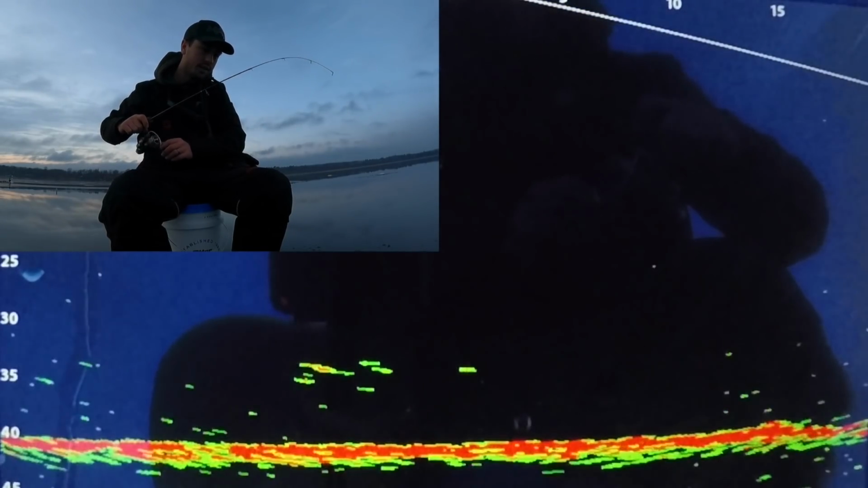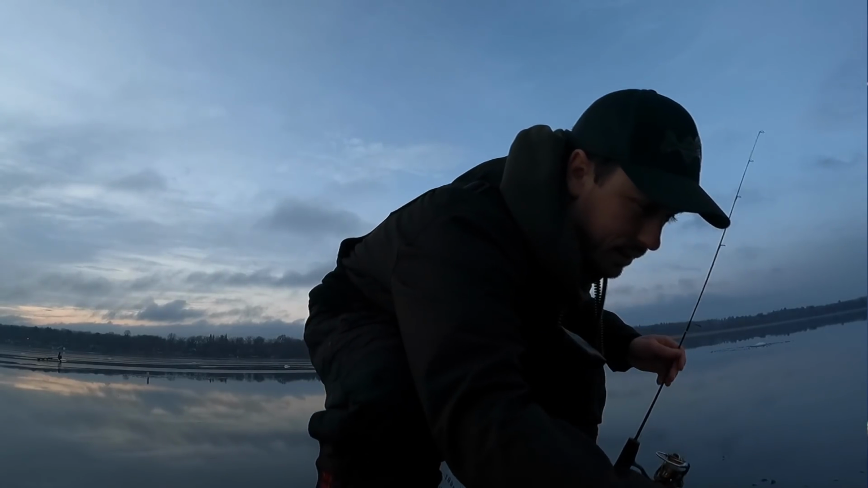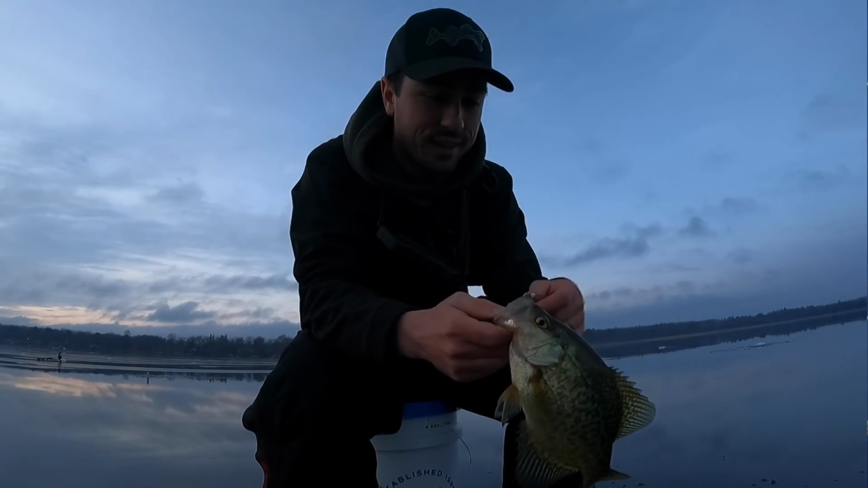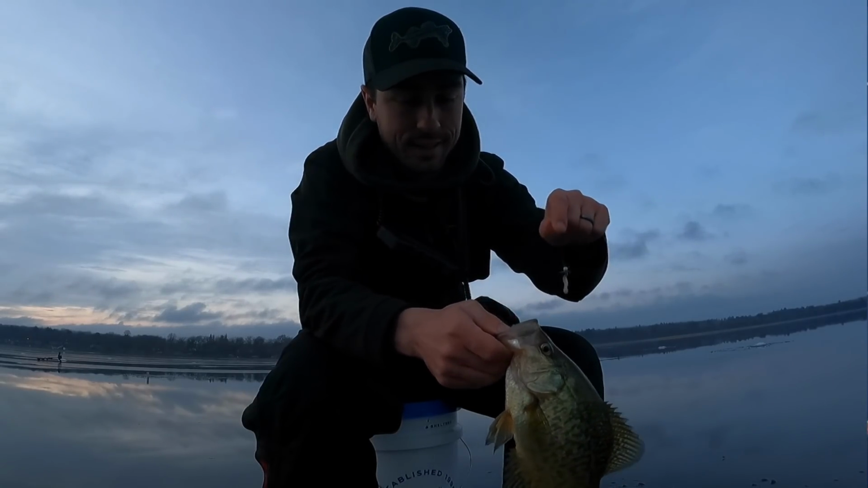That's a pretty nice fish. Oh yeah, that is another nice one. Another hog. Awesome. This is just a good eater size fish. Good eater.